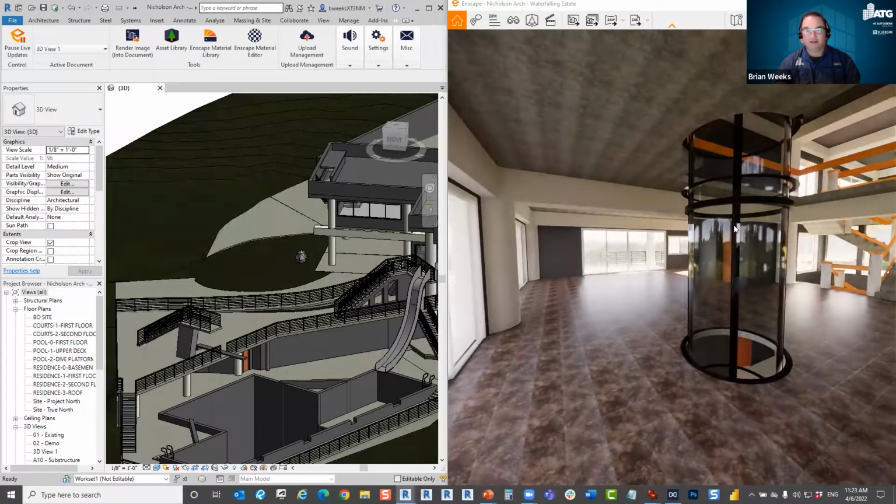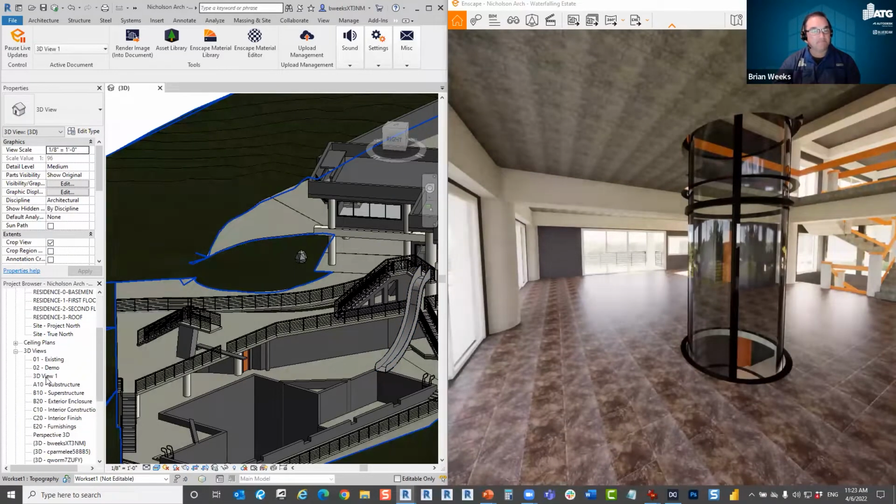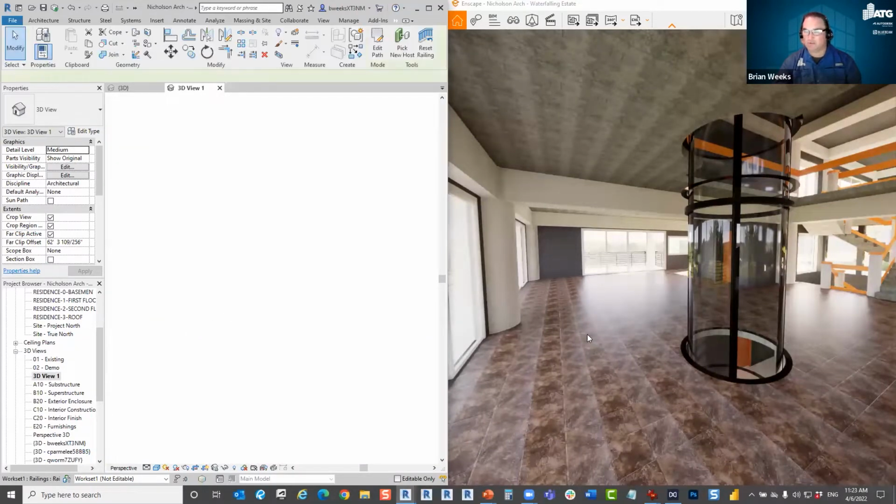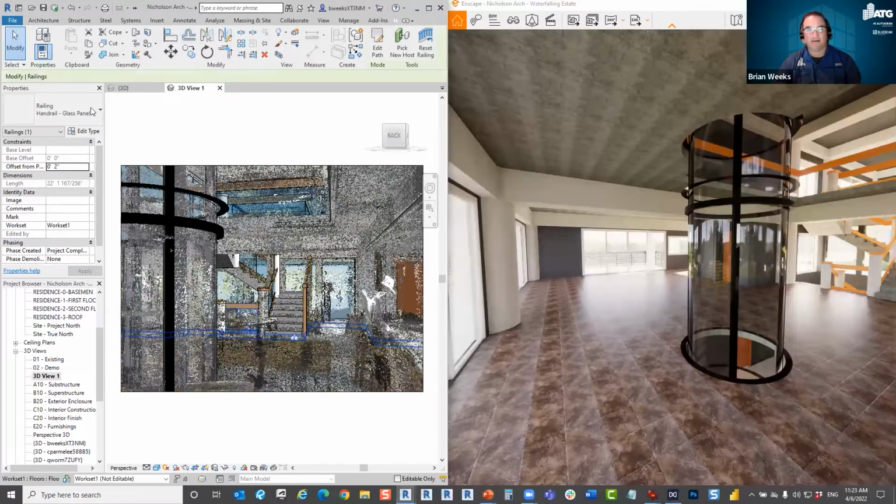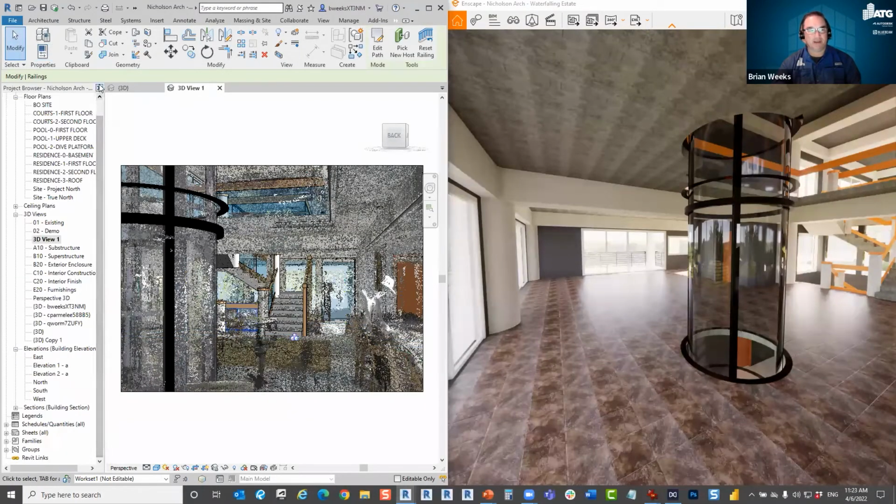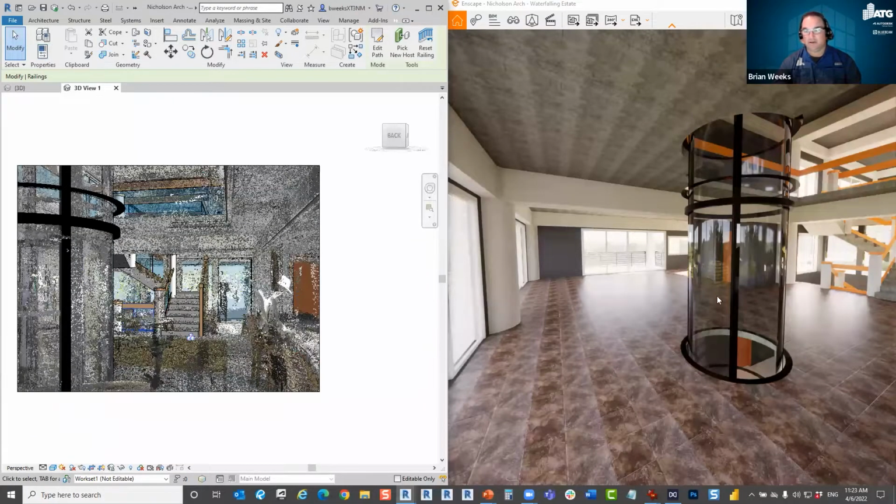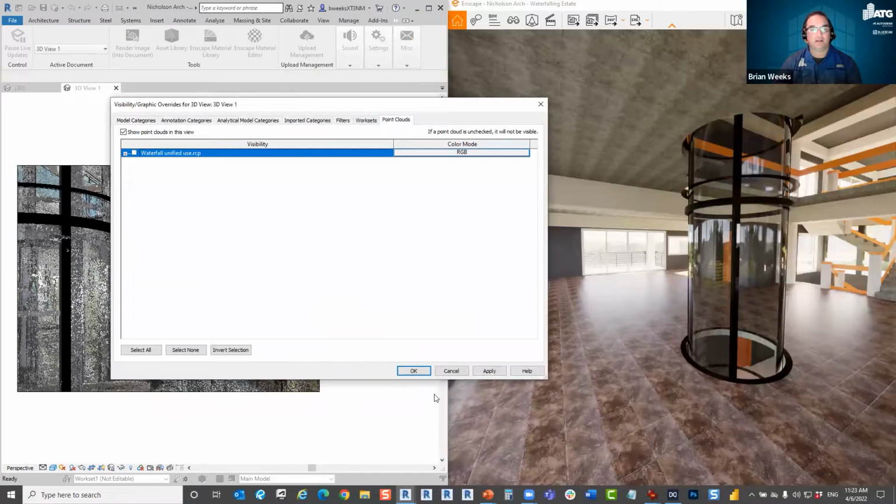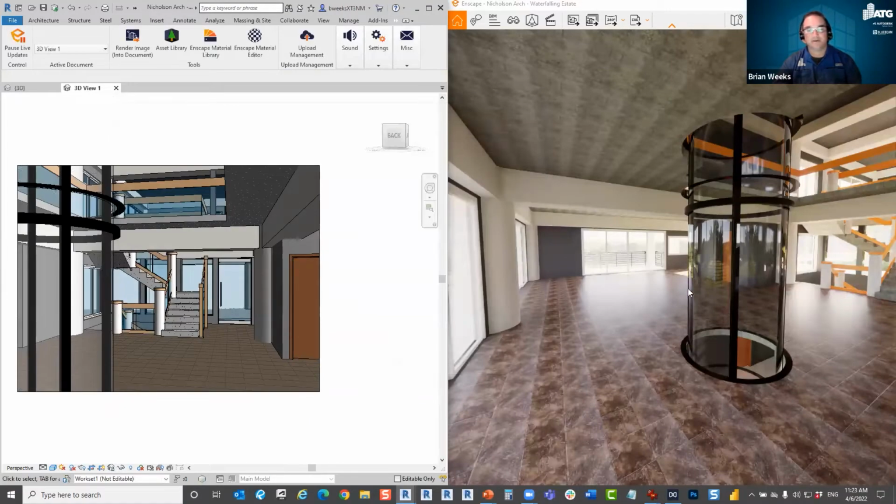This is actually an elevator that was in the project inside the building that we went out, found the manufacturer for, and added that content. So we did model some of the content just because it related to the interior of the residence. I'm going to turn my point cloud off over here so it's a little bit different.